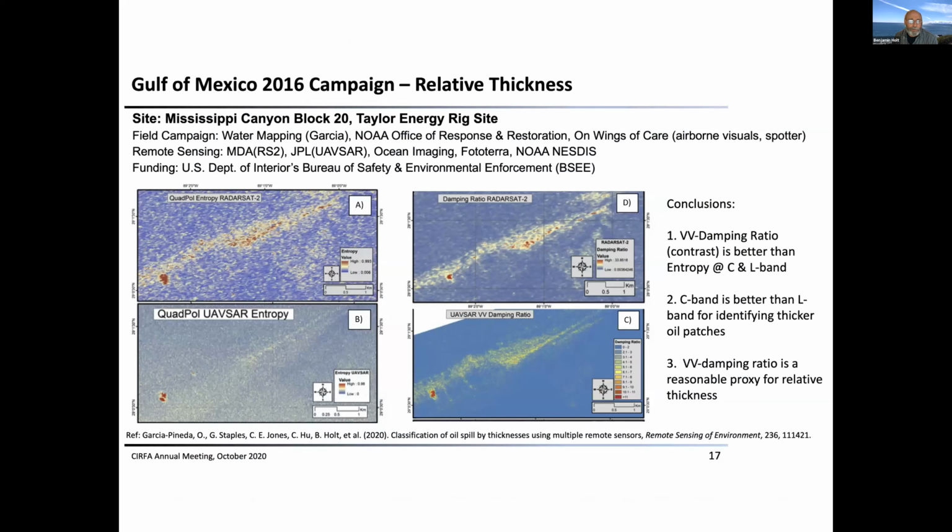And then we also compared our damping ratio results with both UAV SAR and RadarSat-2 with some higher level polarimetric analysis done by Oscar and Gordon, which showed comparable results.